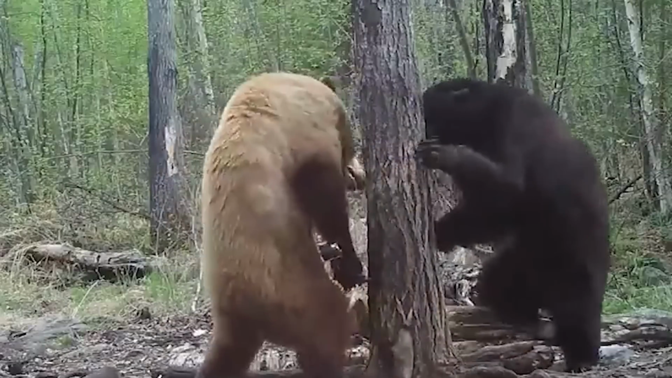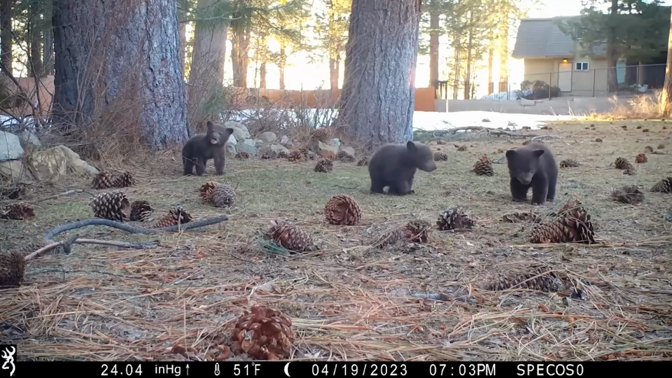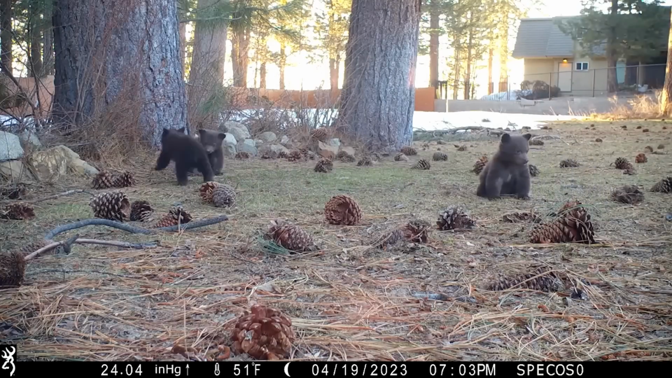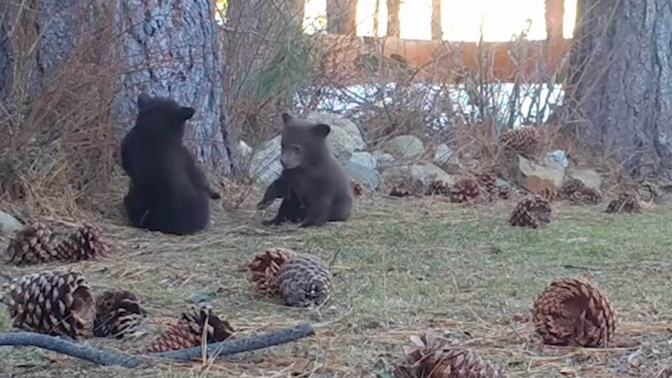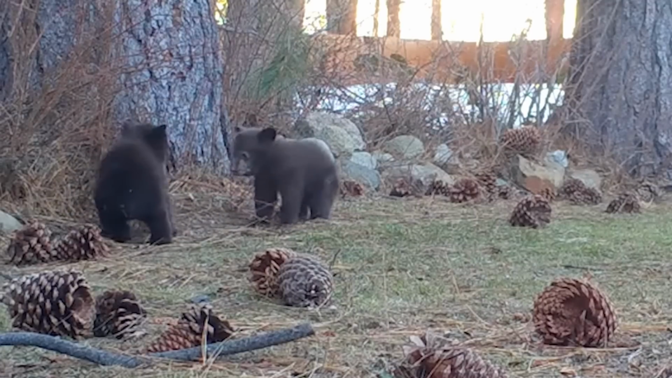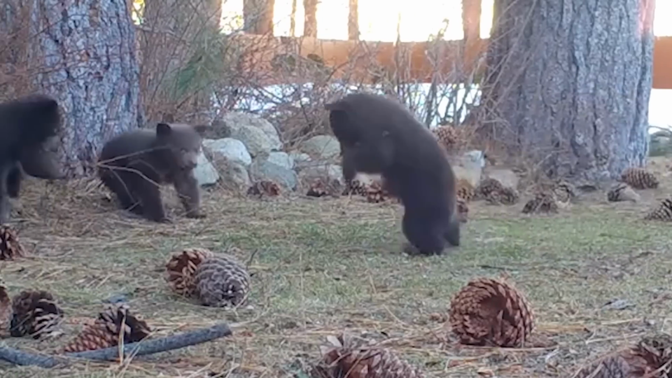This trail camera caught an adorable sight: 3 cubs playing around in the cornfield. The raw strength we've seen in our previous video seems to have instantly vanished when looking at the younglings.